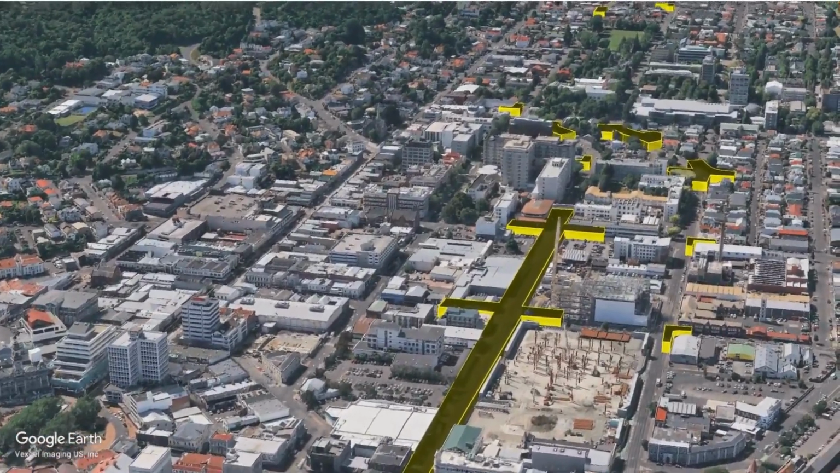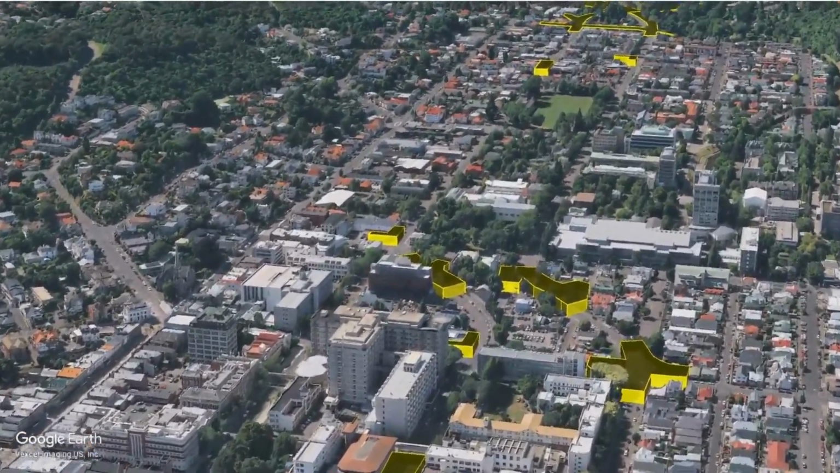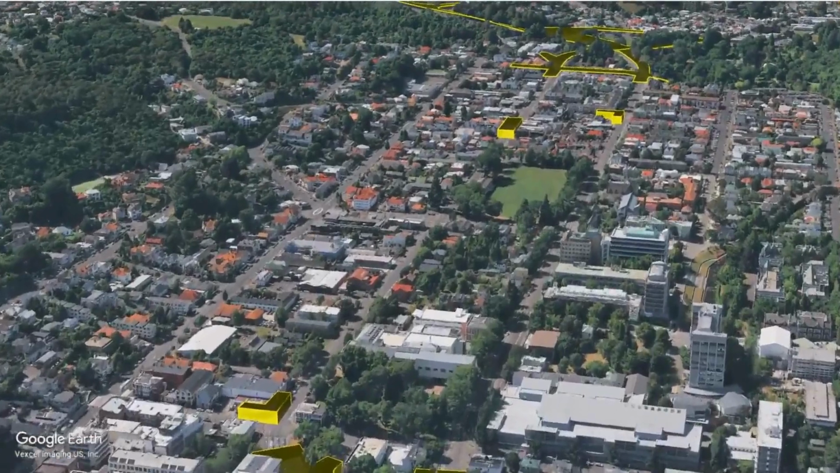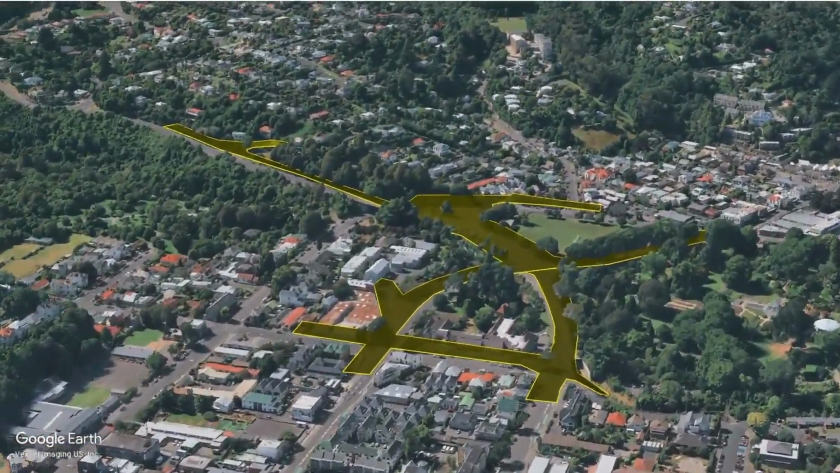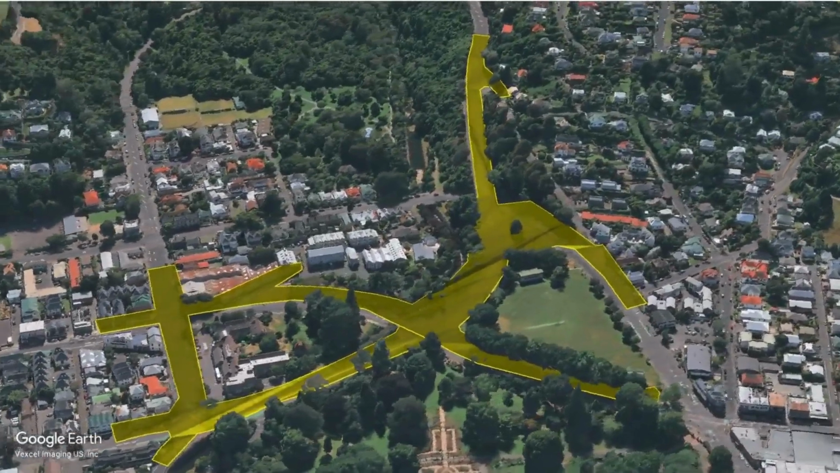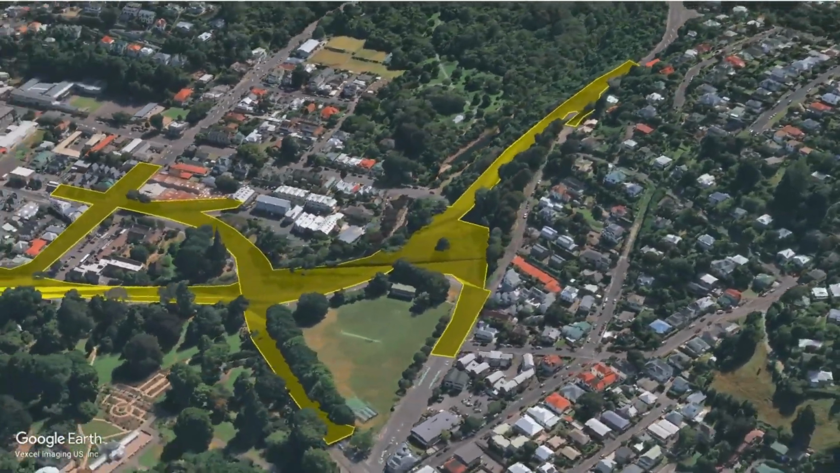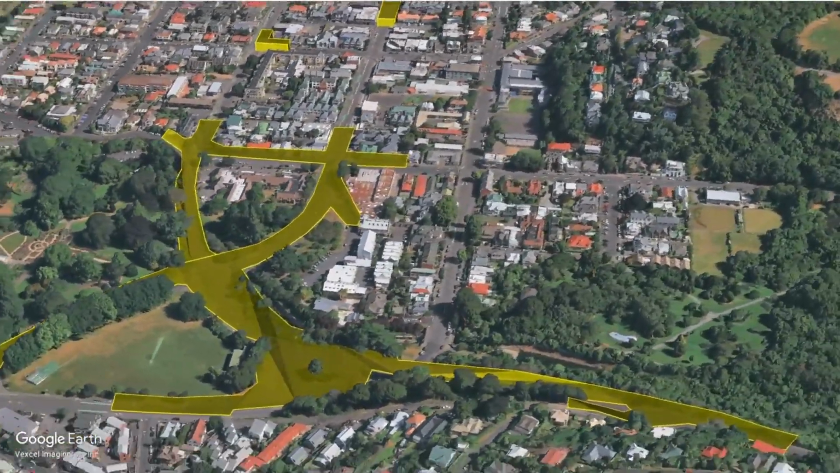Our client had identified 14 areas that required detailed survey information, and each site ranged in size from a quarter of an intersection to complete and full-scale surveys of major intersections. These sites added up to a total of approximately 7 kilometers of road corridor to be surveyed.